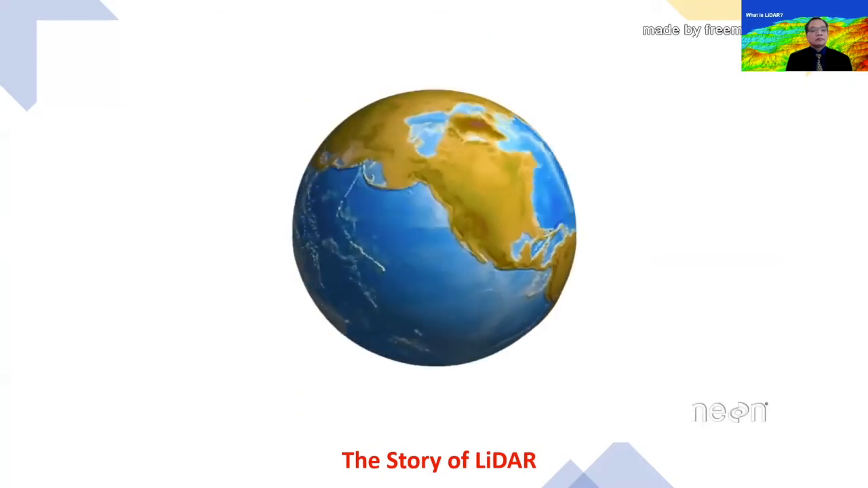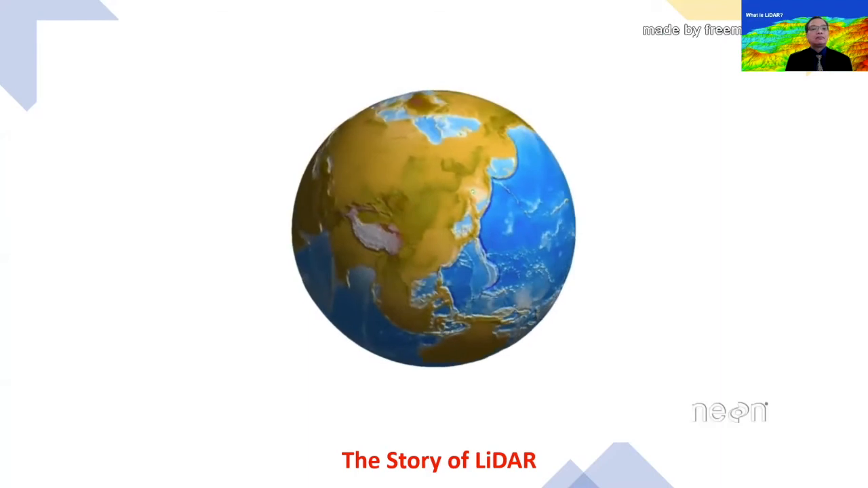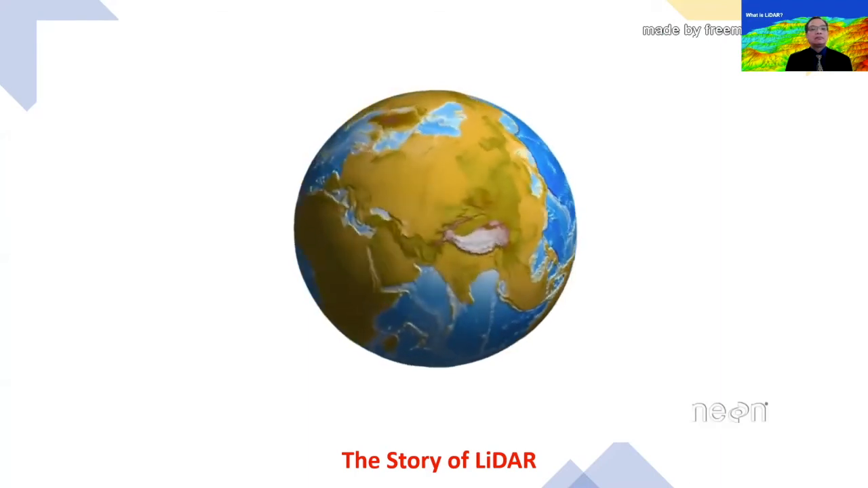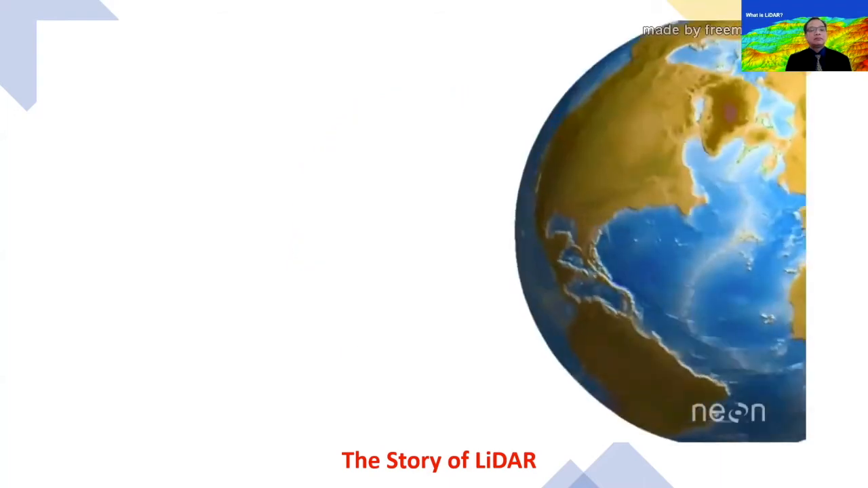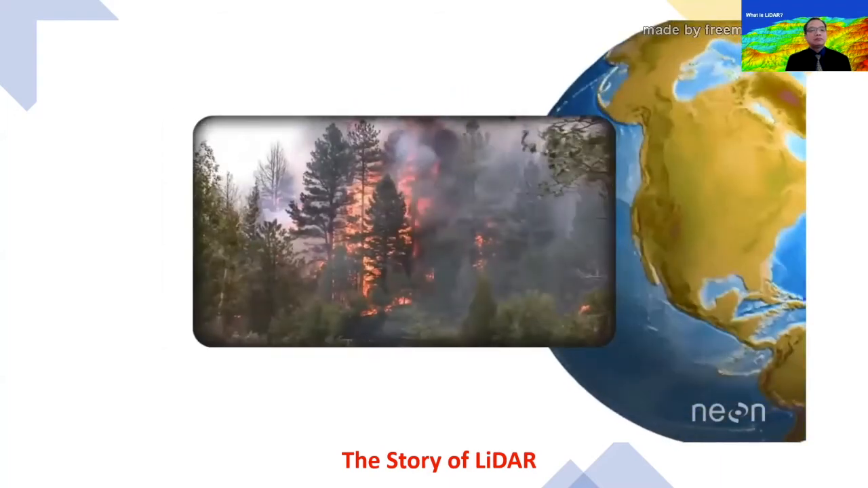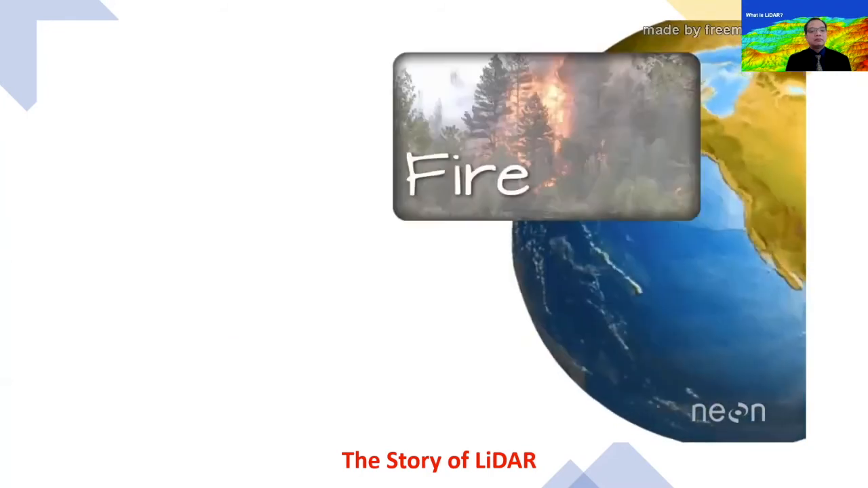To make this a modern-day story, we can now use information about vegetation found in LIDAR data to study large-scale ecological issues. For example, we can use LIDAR data to estimate the impact of fire on a forest, identifying how many trees still exist compared to how many burned away.